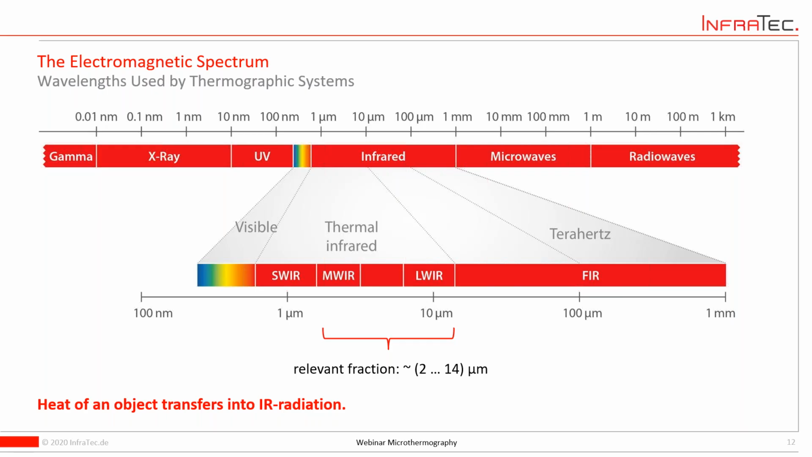We are talking about the infrared fraction of the light. So the relevant fraction is something between 2 and 14 micrometers. This is the fraction we use in microthermography, and what is also obvious, I think, is that the heat coming from an object is transferred into IR radiation, and we are measuring more or less the amount of radiation coming from the object and correlating this to a temperature.